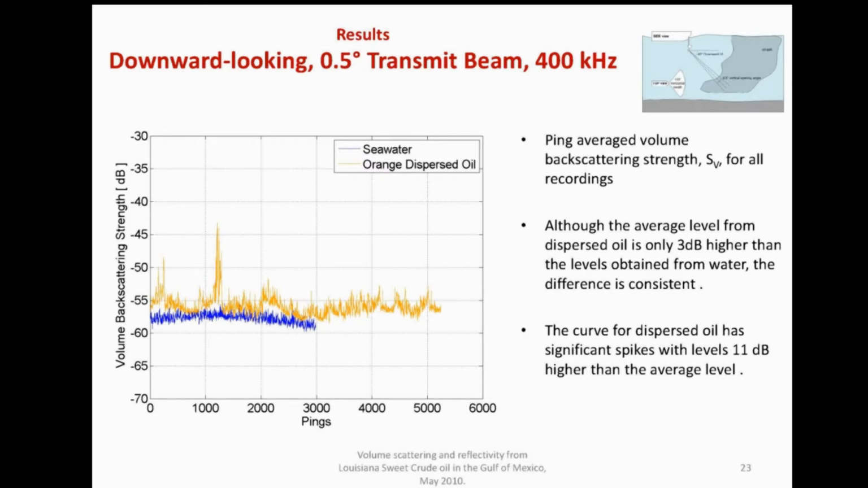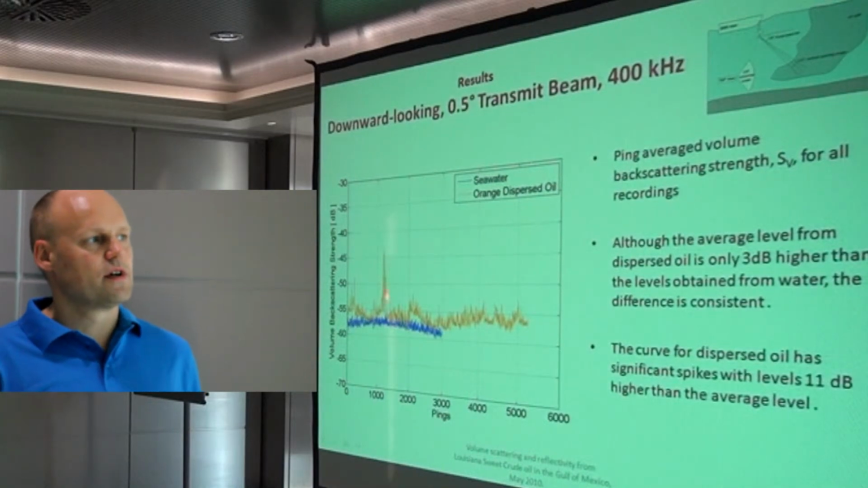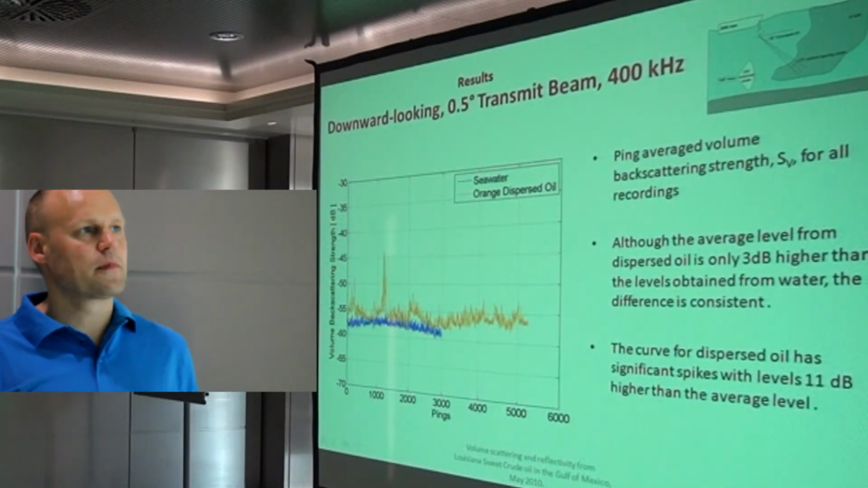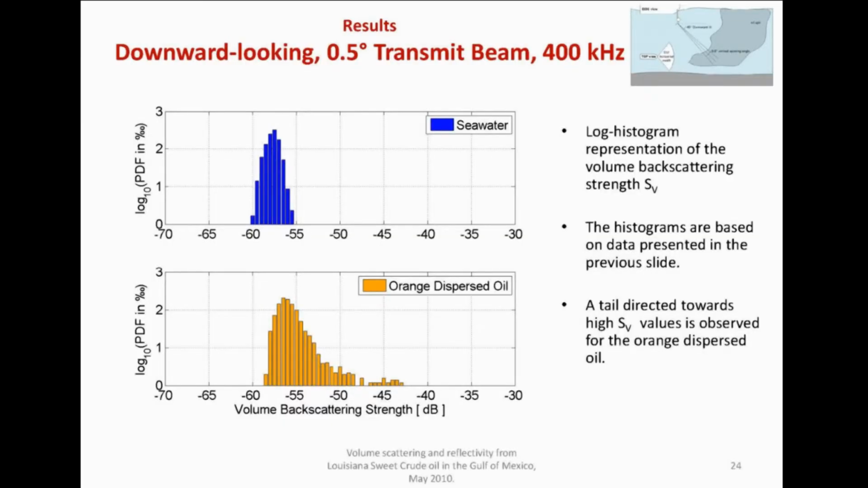But since these data are consistently higher, there is definitely something to see in this area. Here you can see sometimes we got a really high spike. And again, these histograms also show a clear tail here which is not present in the seawater.